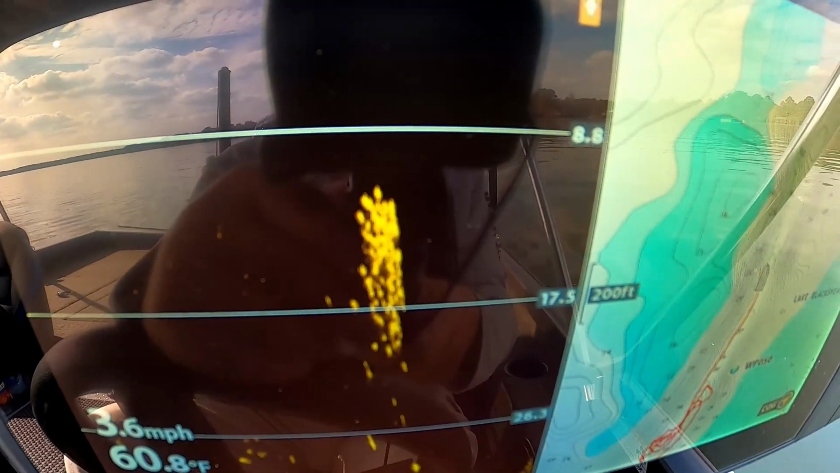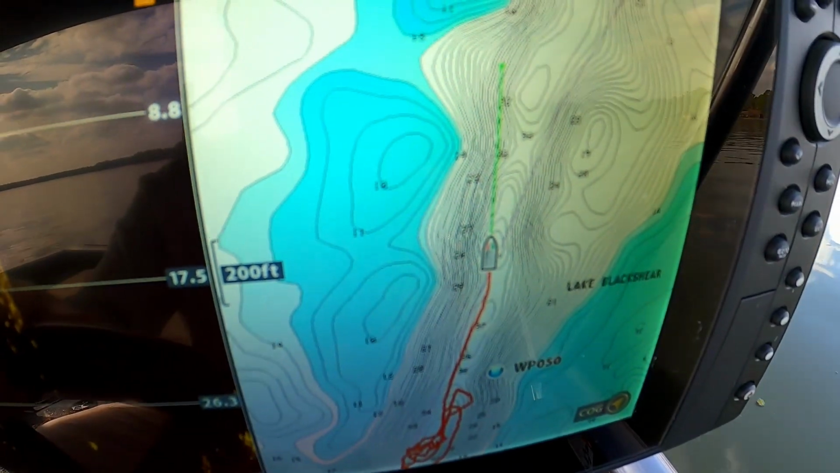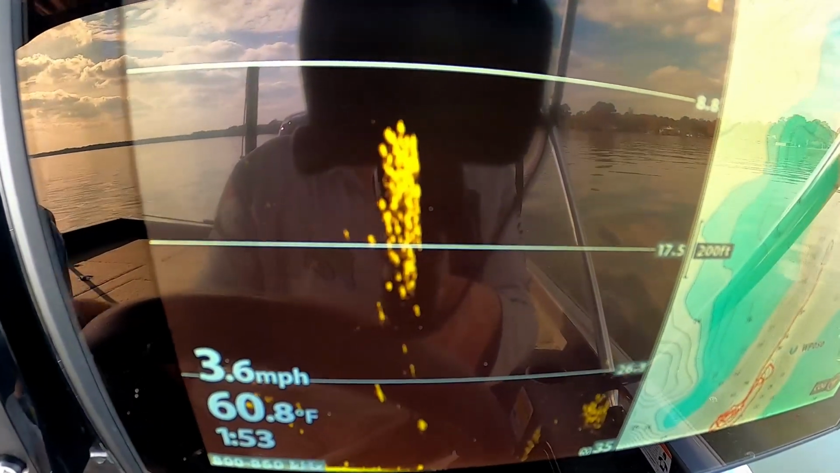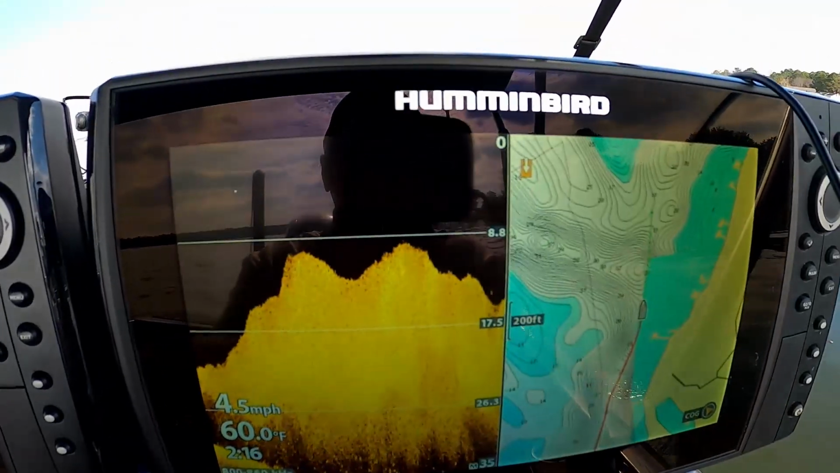There they are on the down scan, guys. You can see them pretty good right there, if I'm not zoomed in too much. But you can see I'm just going right down the middle of the river channel. And I'm actually kind of trying to find places where there's more than just one school, but I will stop and chase down one school and catch them too. Look at that, guys.